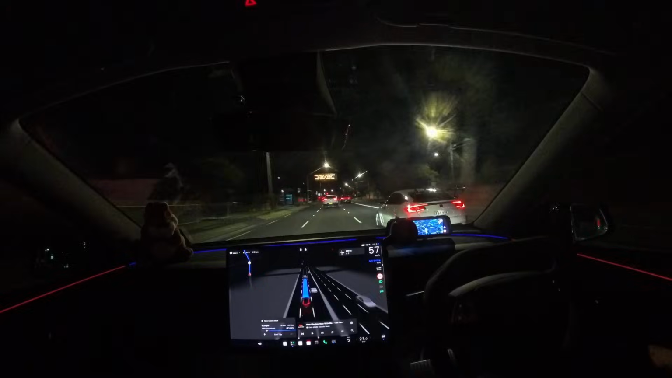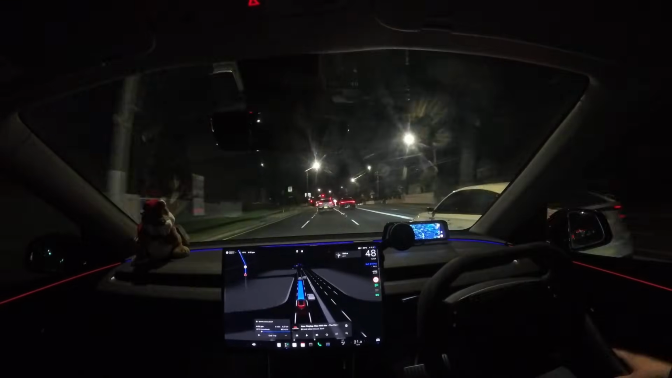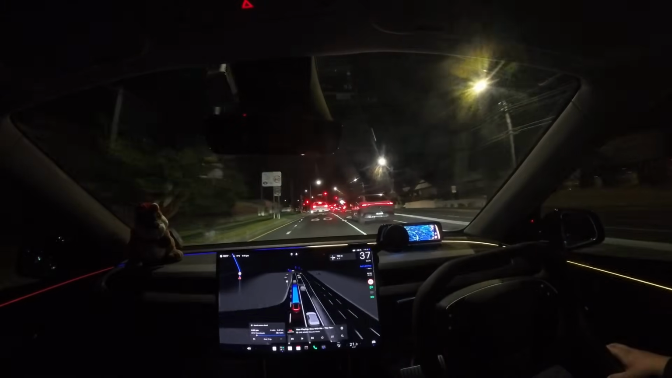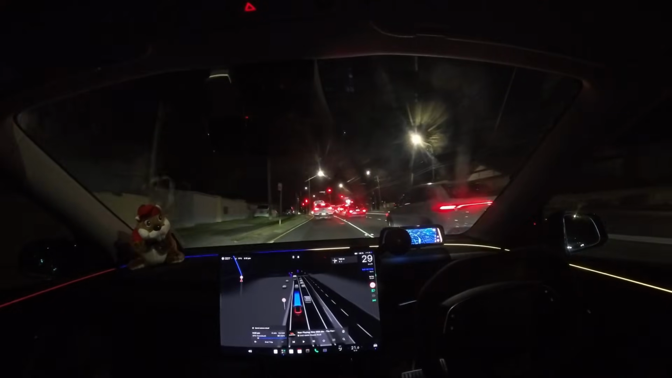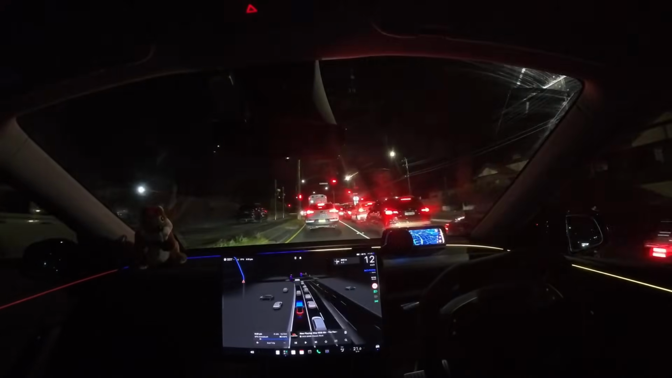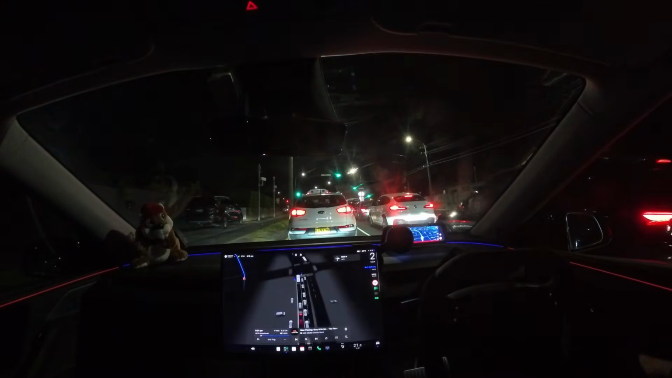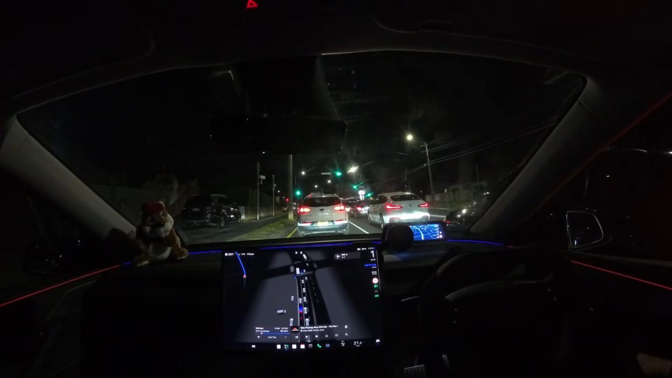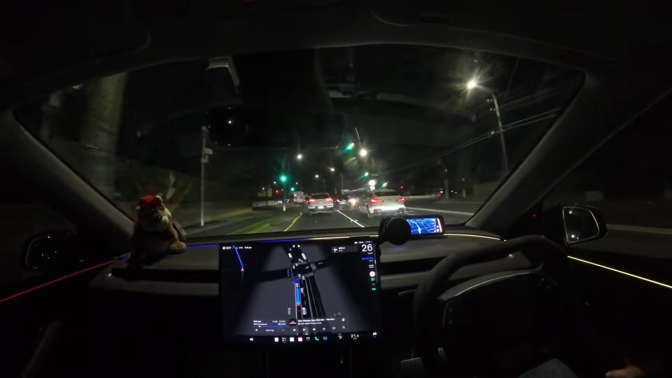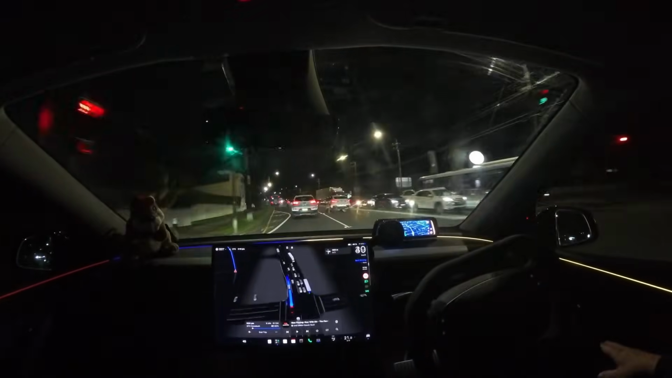Also, it's still keeping a good distance between the cars. Because with V13, and I'll be referencing V13, I have been driving it since I bought the car new. So at this point, this car's probably done around 5,000 kilometers all up, and anyone who's ridden with me will know that I use FSD quite a fair bit on this car.